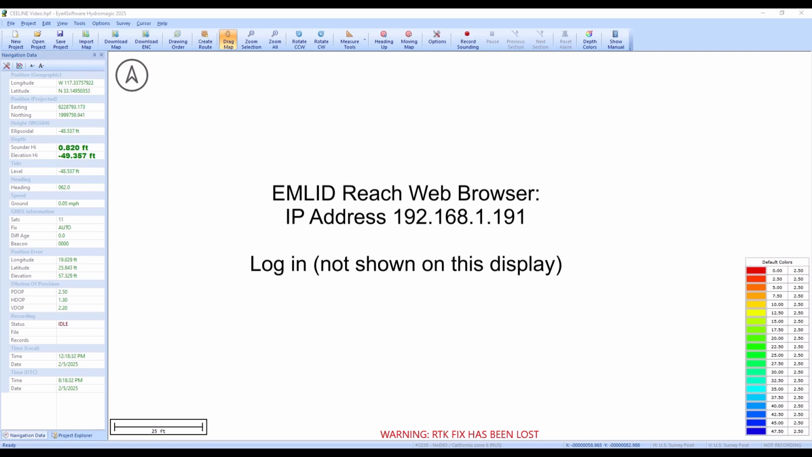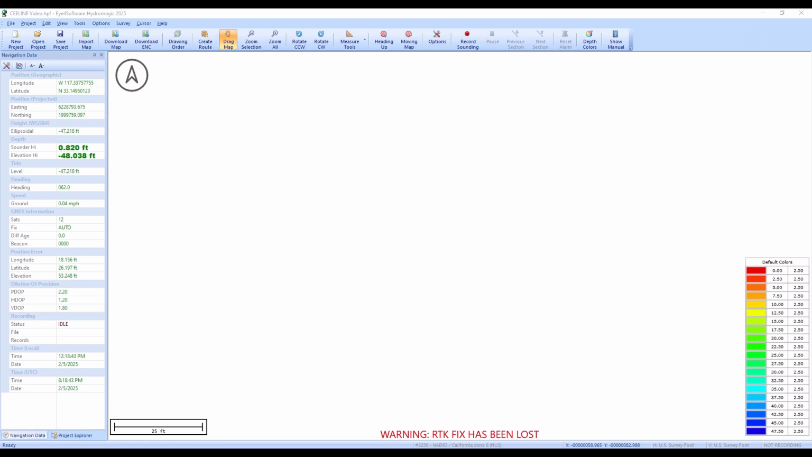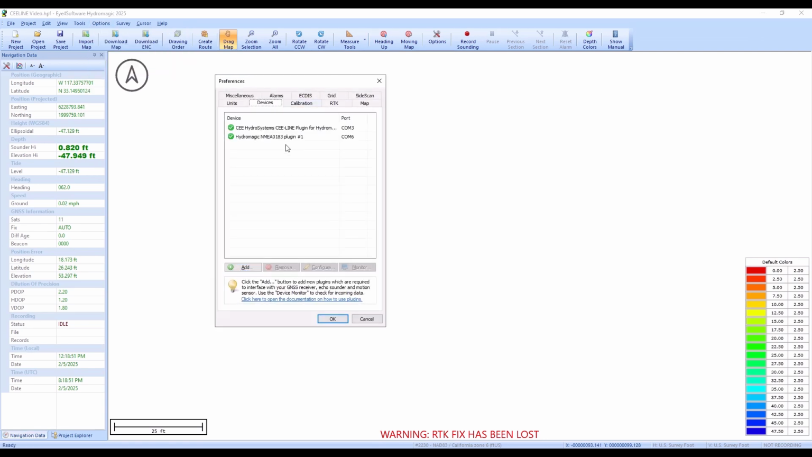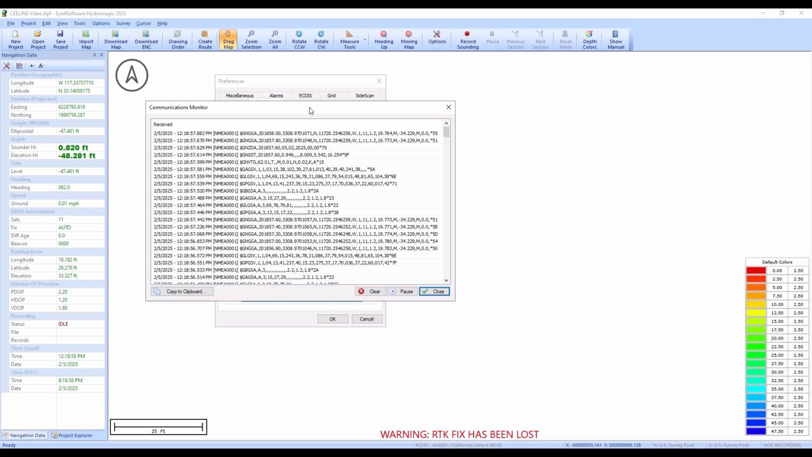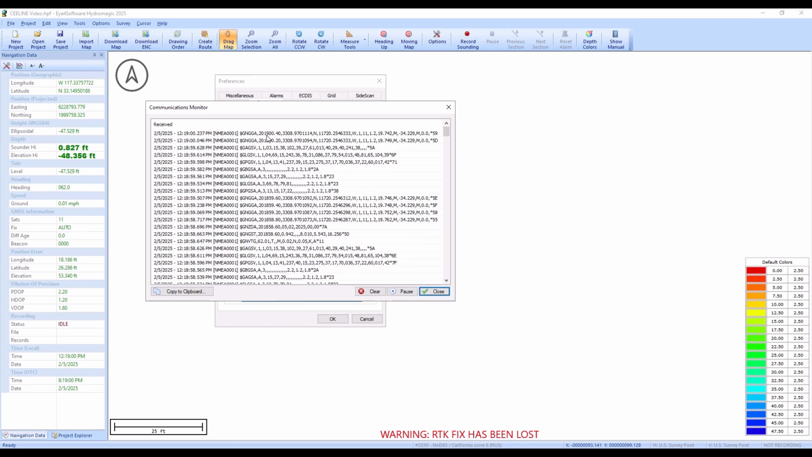So when I bring the control portal up, I can just look at the output messages that are coming from the GPS so we can ensure that it's configured correctly. Now, while that's happening, we can go back into our options, preferences, devices, and if we go to the GPS, we can actually hit here monitor, so we can look from the Hydromagic end at what messages are coming through.